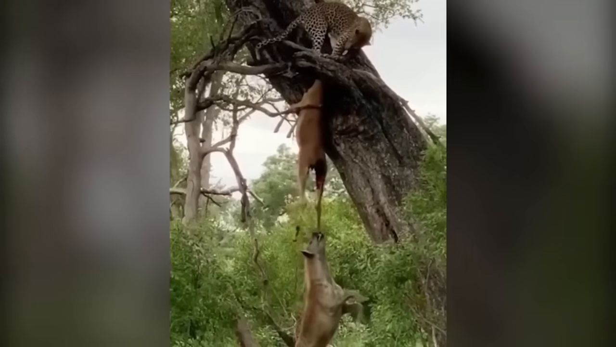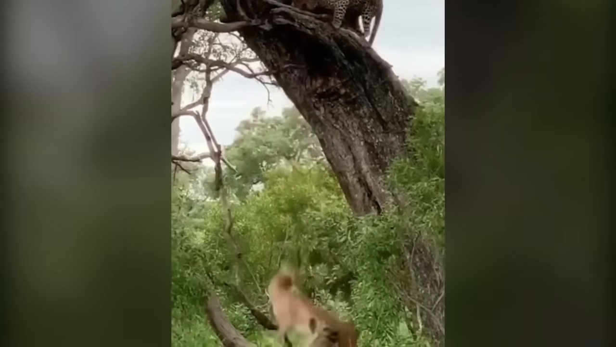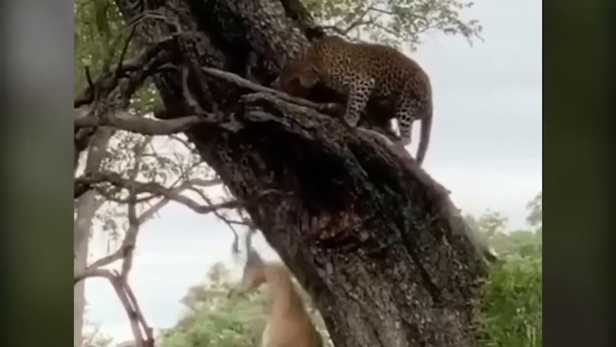And then, finally, after several attempts, the hyena was able to drag it down on the ground, while the leopard stood frozen on top.